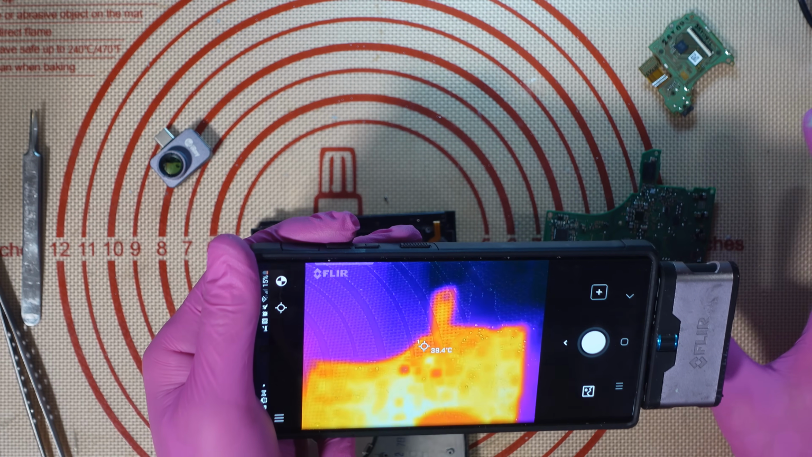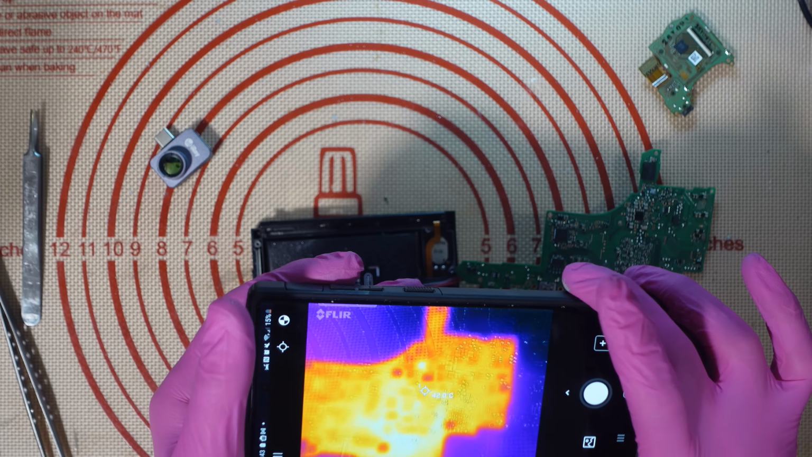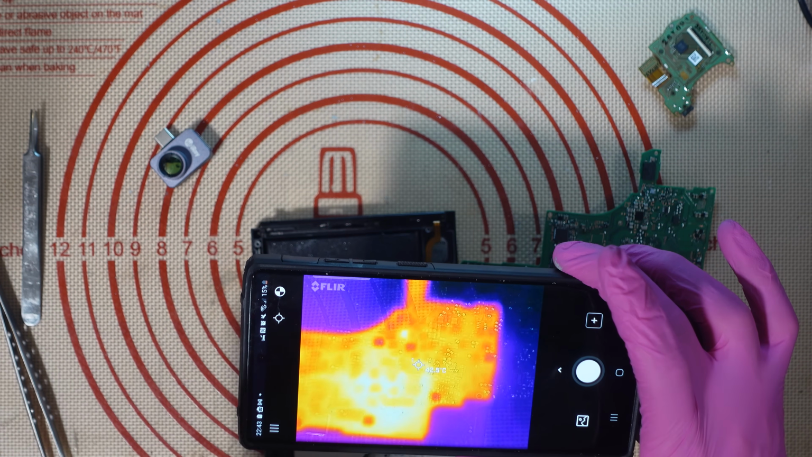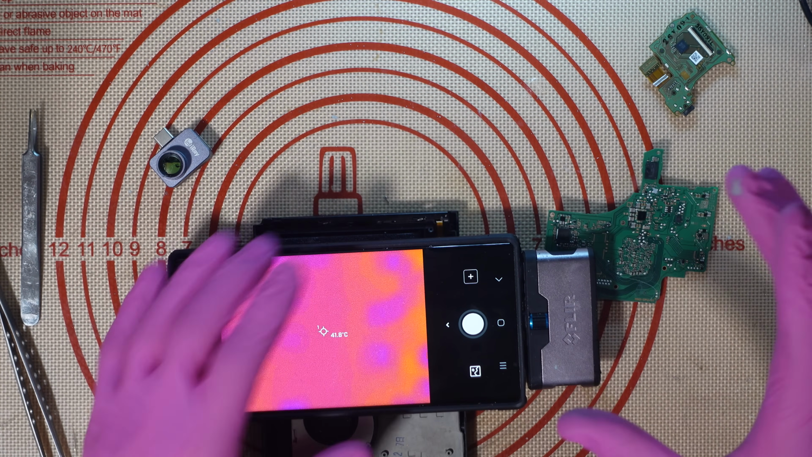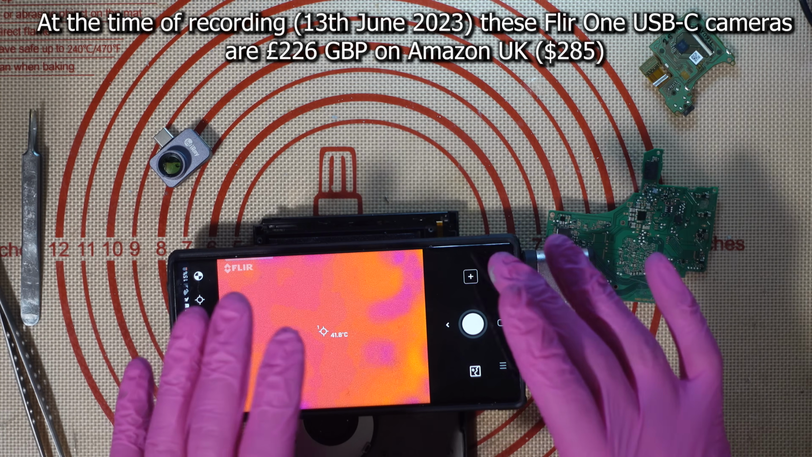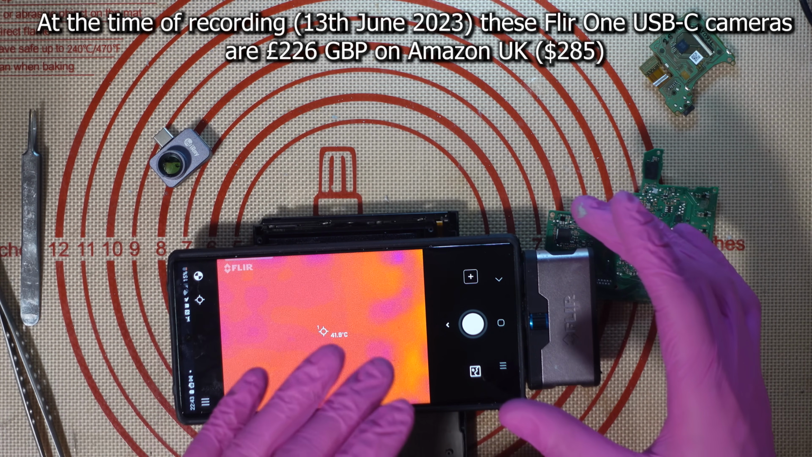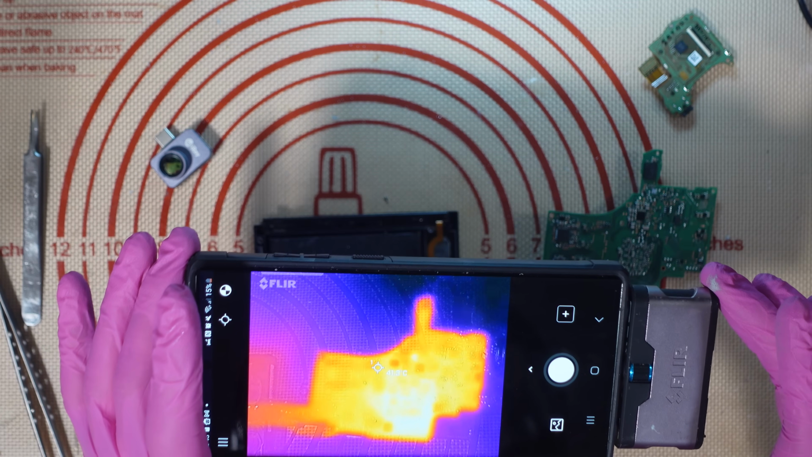I can get a general idea of where it is, but the image is just too misaligned and too washed out, it's too pixelated to pinpoint the exact component. And this is a pretty expensive camera. I don't know what they're selling for now, but when I bought it, it was around about 200 British pounds, which for a small business is a lot of money. It's not like it's a cheap camera.